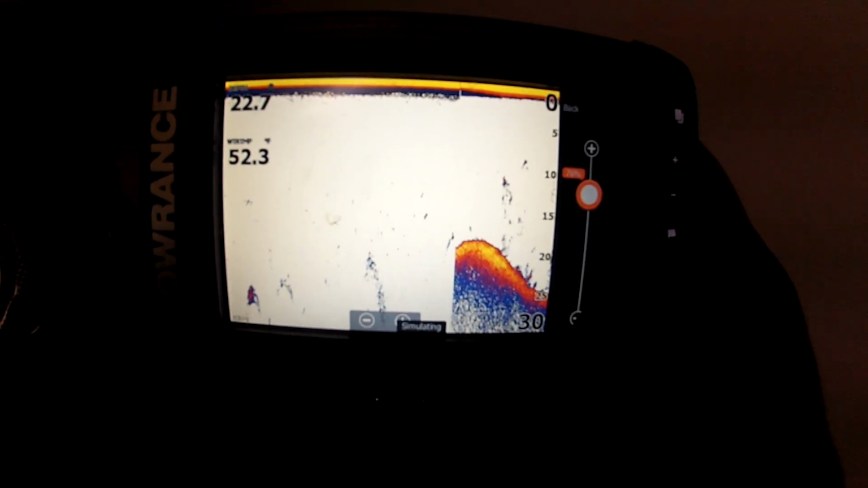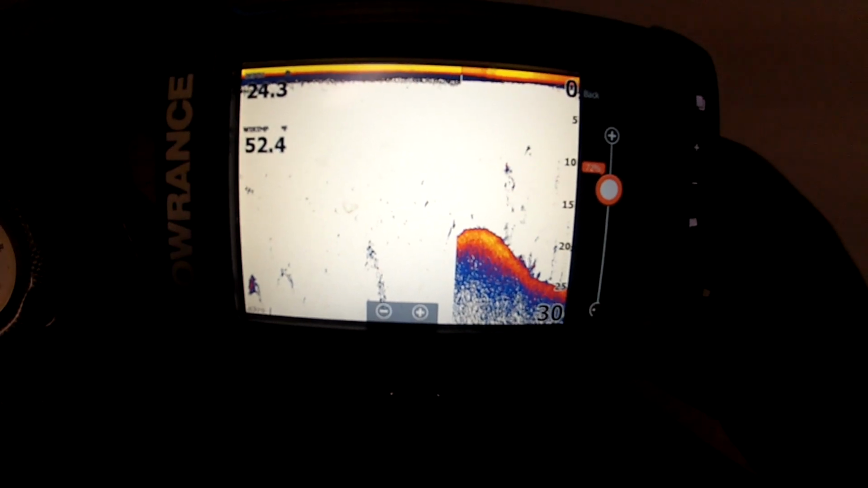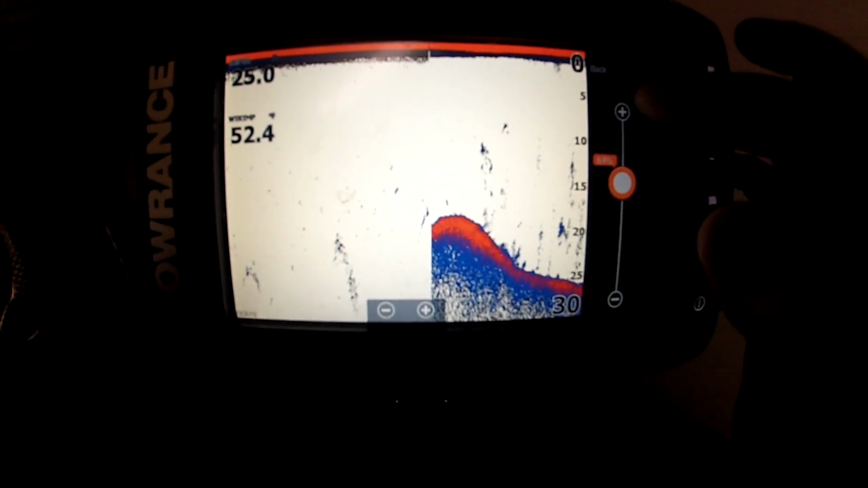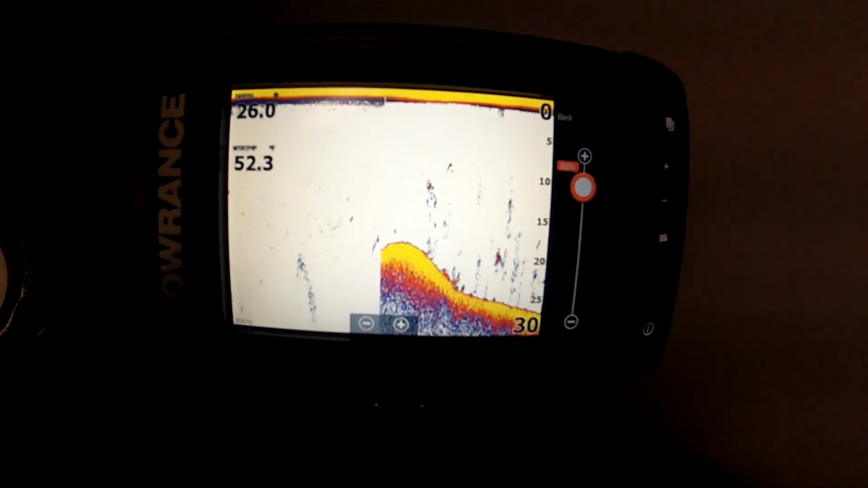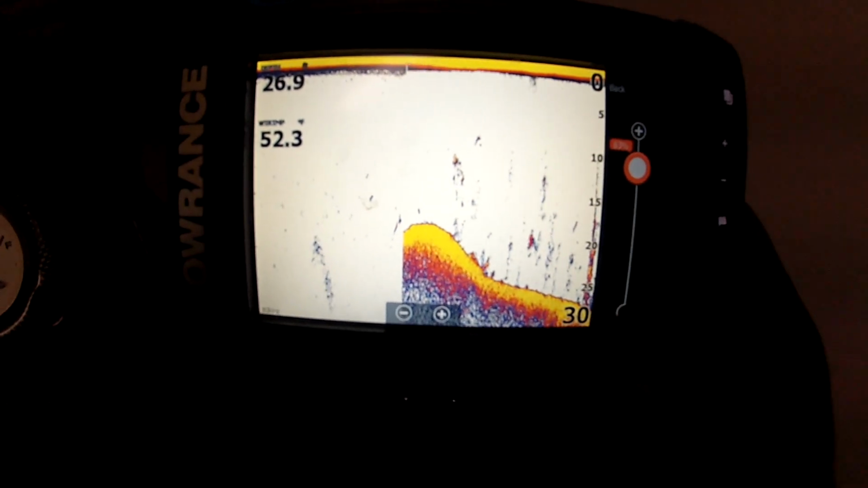Colour line is to do with the hardness of the bottom. The more you go down, the more it turns blue. The more you go up, the more obviously it goes yellow. What this is telling you is how hard the bottom is that you're fishing on, whereas rock, mud and weed beds are telling you that.